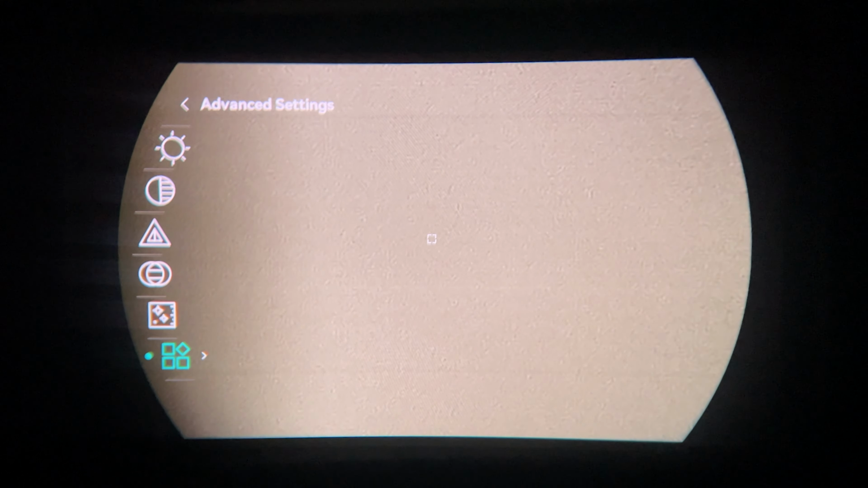You go into your tone. Now you would have seen this, that there is a different tone here, your warm tone and your cold tone. That's a preference on that. You have your Zoom Pro here, which the software will assist in zooming in and try and clean up the image as well. You can turn that on or off if you like the results or you don't like the results.